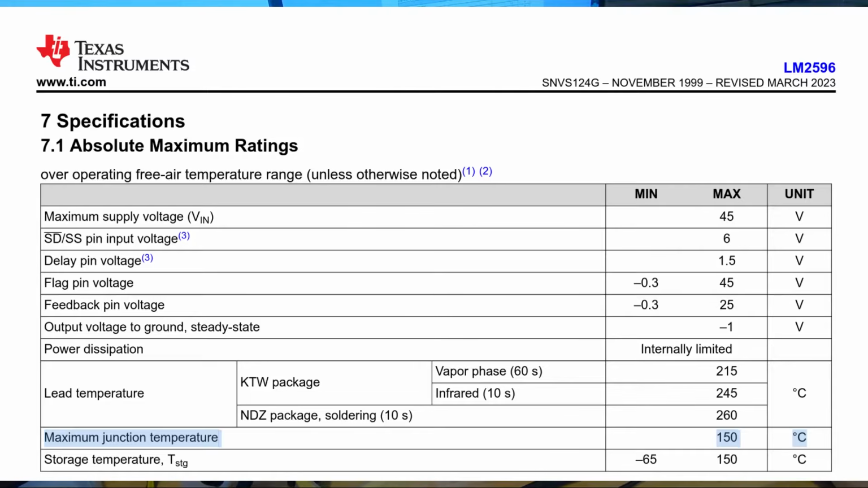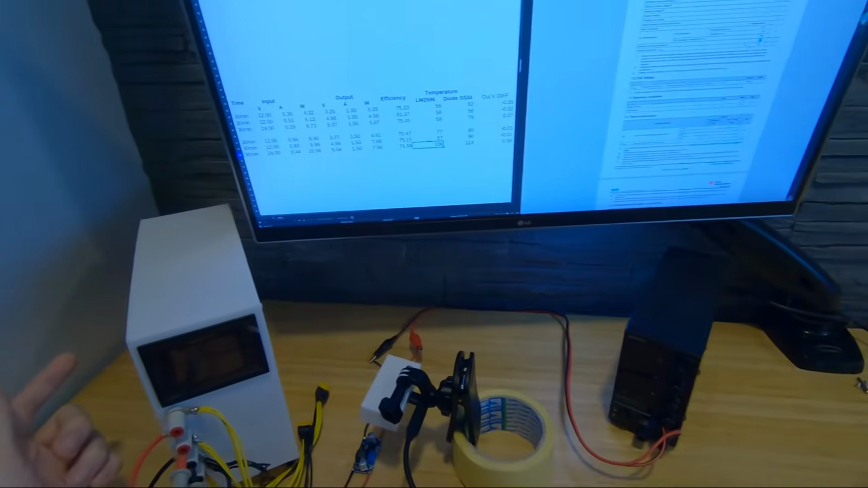The spec says that the maximum junction temperature is 150 degrees Celsius. So we're in the range of that, but it's only half of the power.